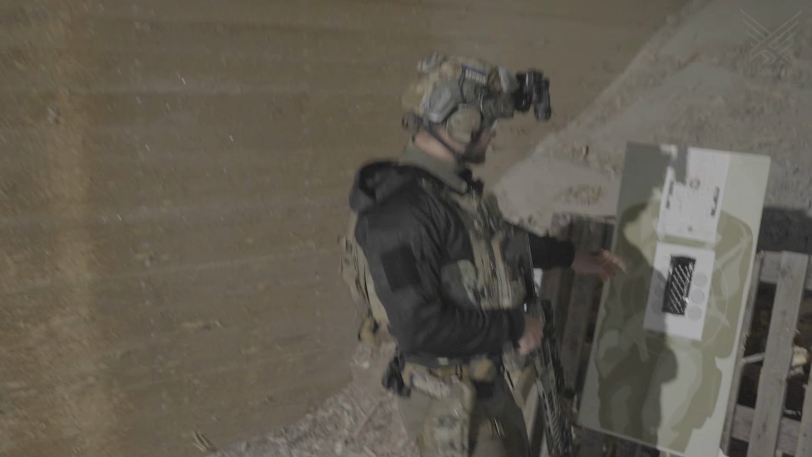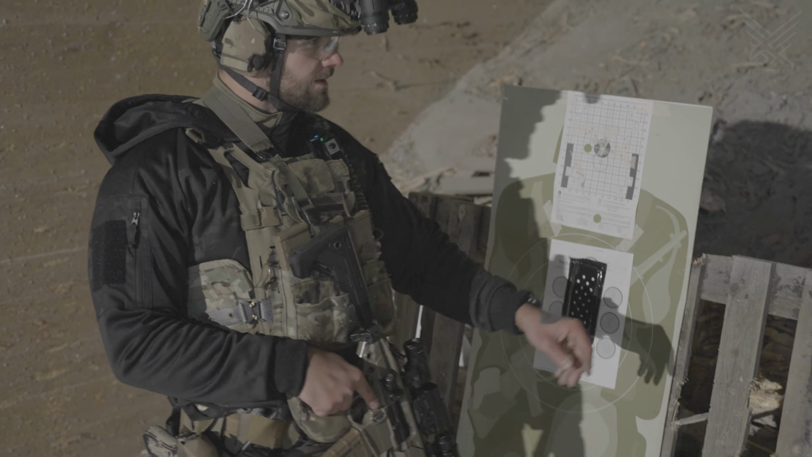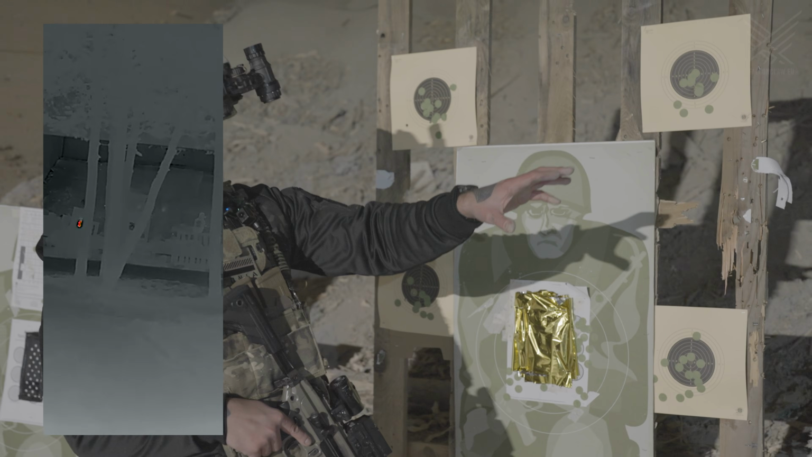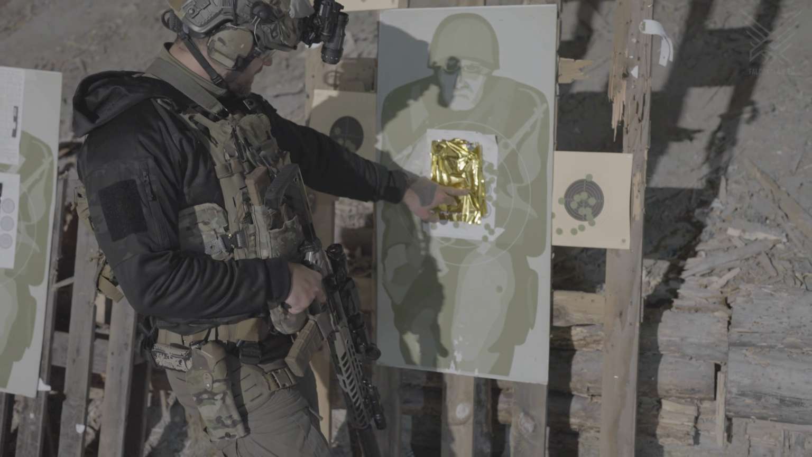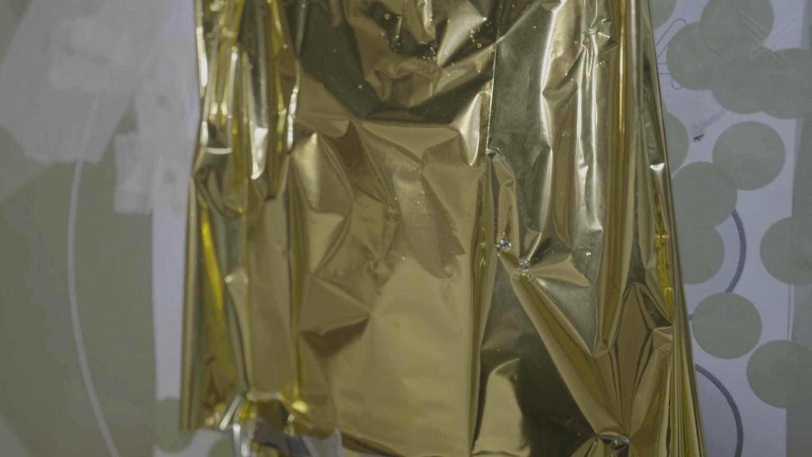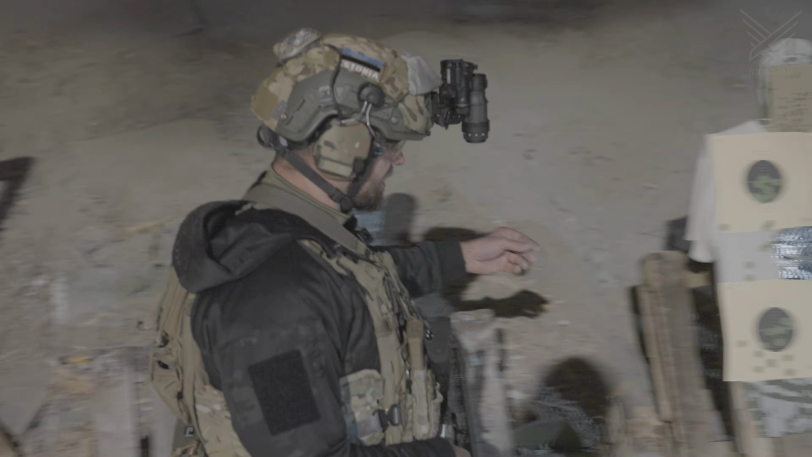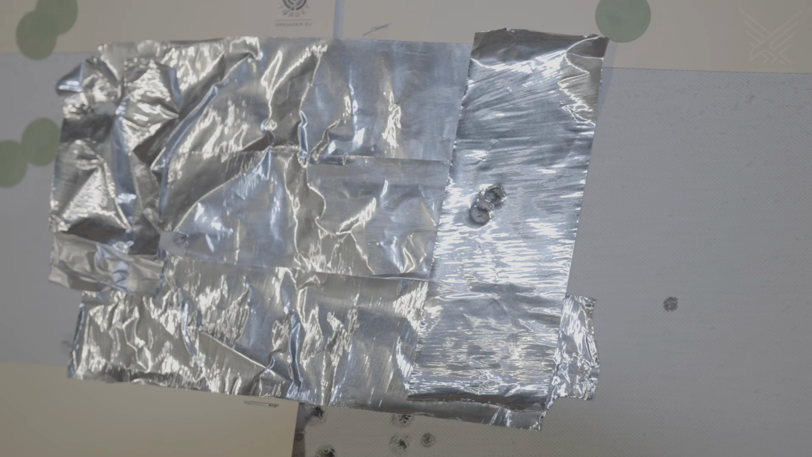This one, as you saw, had the best visibility. I have the hits right here. This one, to my surprise, was the second best. I thought the aluminum tape was going to be better. So 2 hits right here. Metal, it's easy to see, depends on the background. And this one, you could see it, but not too well.